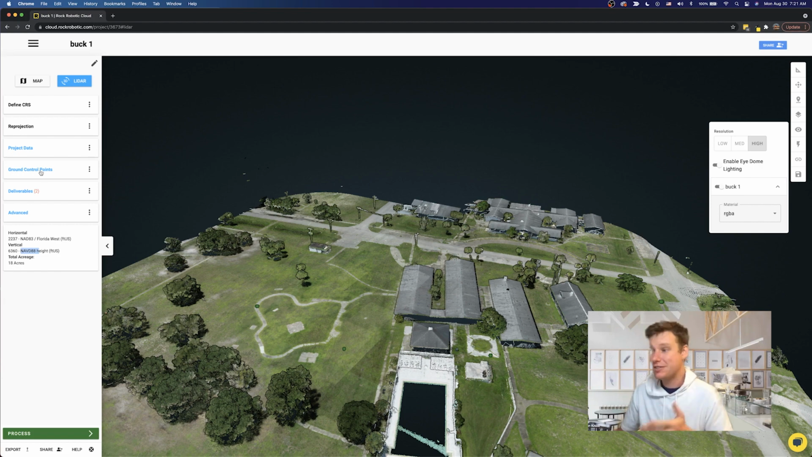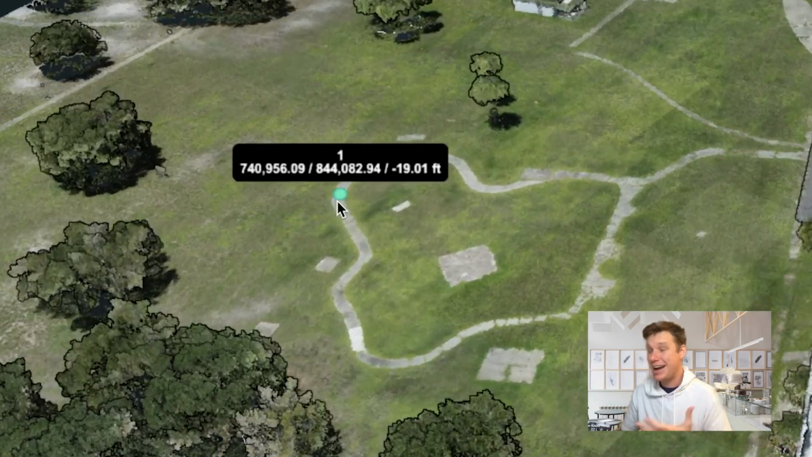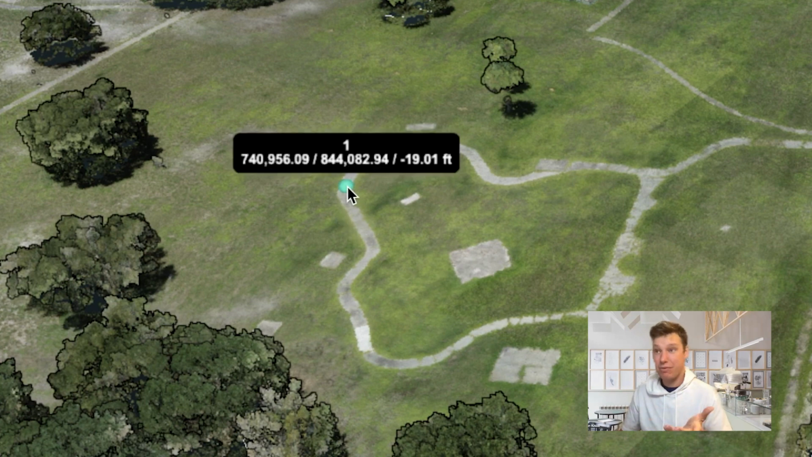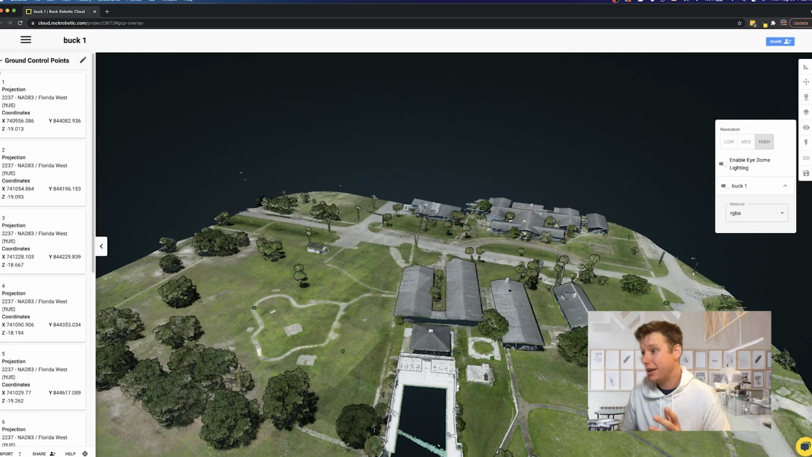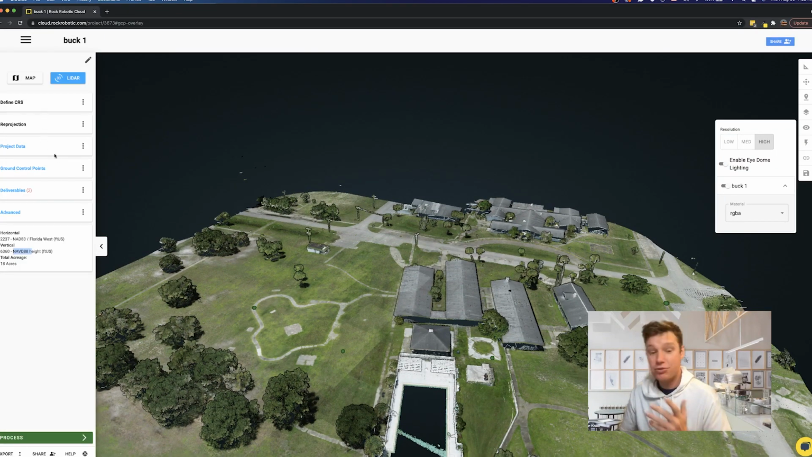And then the other thing is putting in ground control points. You can see these green dots here on the screen. We have ground control point 1. And so you uploaded some ground control points, which is great. That's awesome. That's definitely what you want to be doing here. And the idea with these is that you want to have these ground control points in your final projection. So right here, we're working in this NAD 83 Florida West. And so those ground control points are also in that projection.